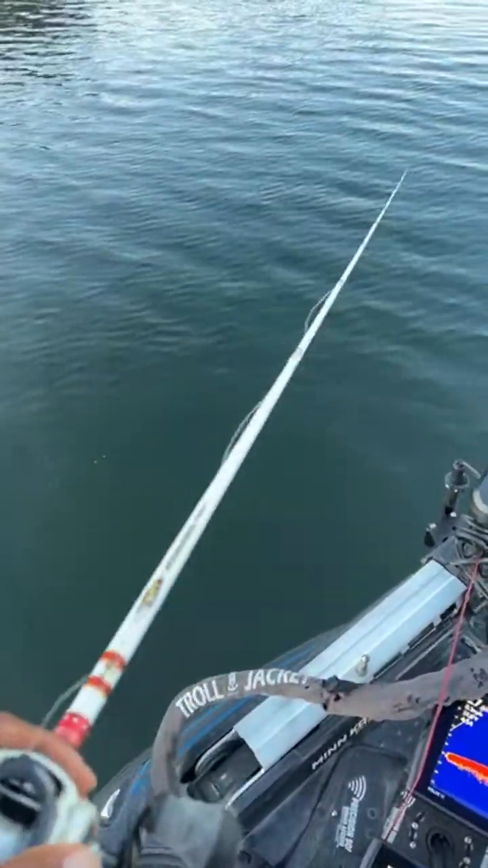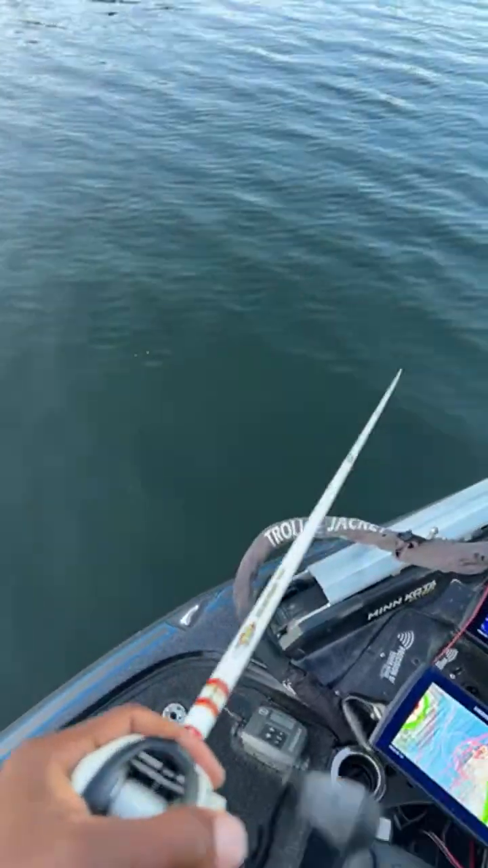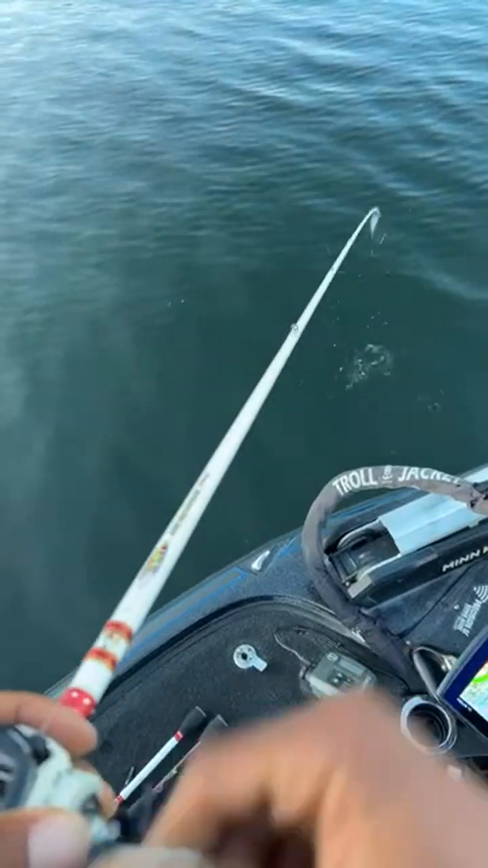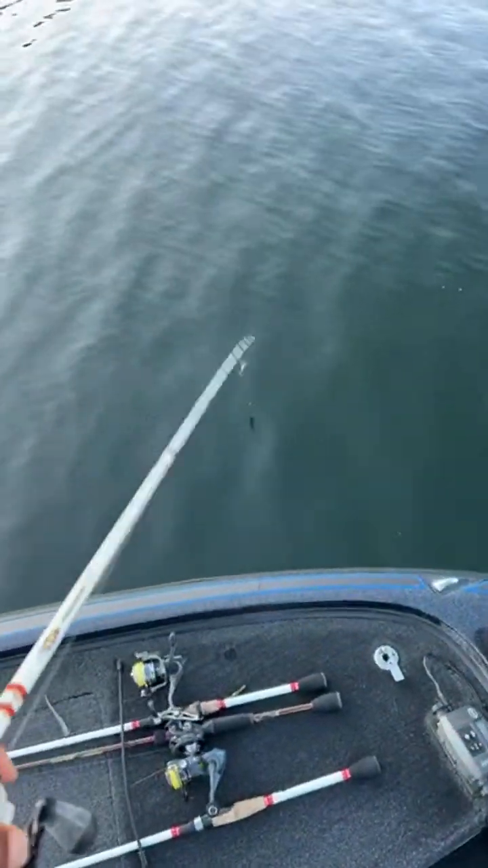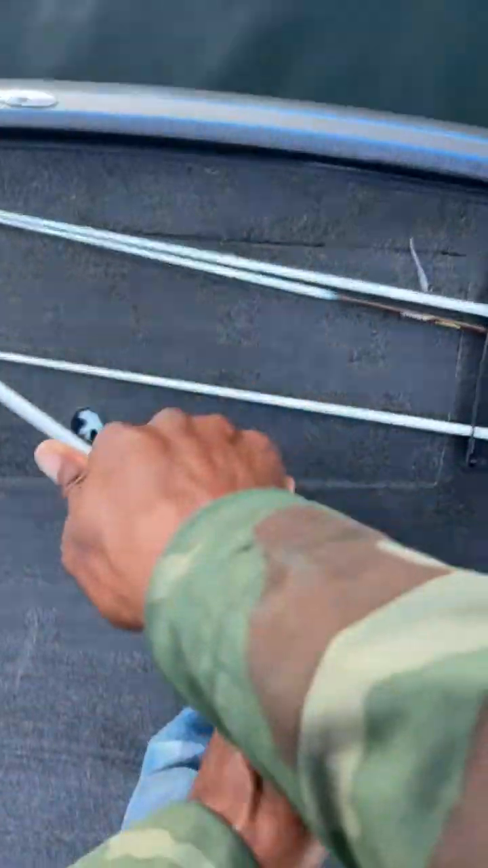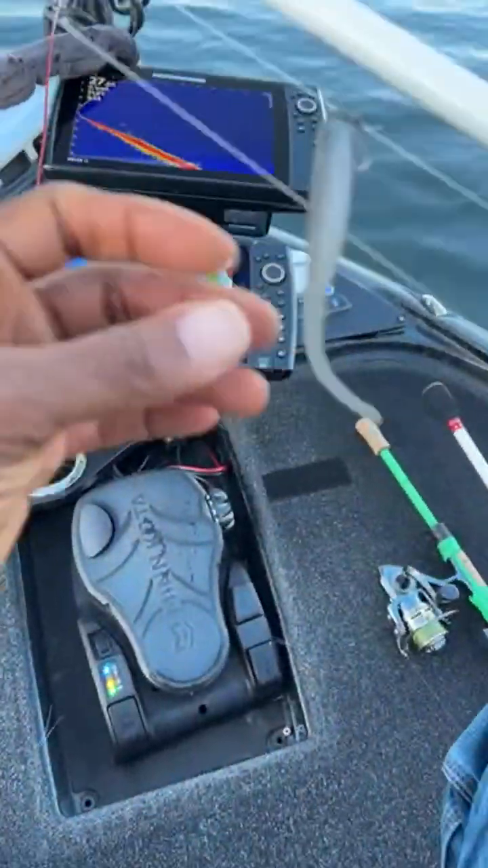And what I'm going to do next, I want to throw something a little different. They're not reacting to that spoon quite as fast as I want them to. So what I'm going to do is back off these fish and throw a jig head down. Well, actually, you know what? What do you guys think? Should I drop a drop shot down here?